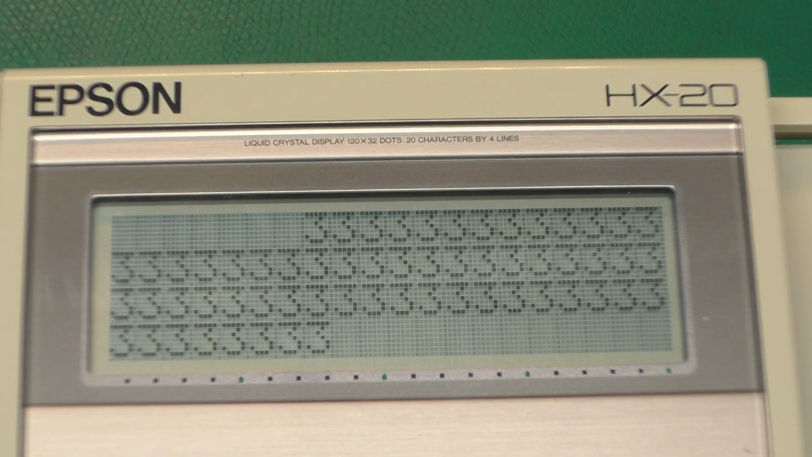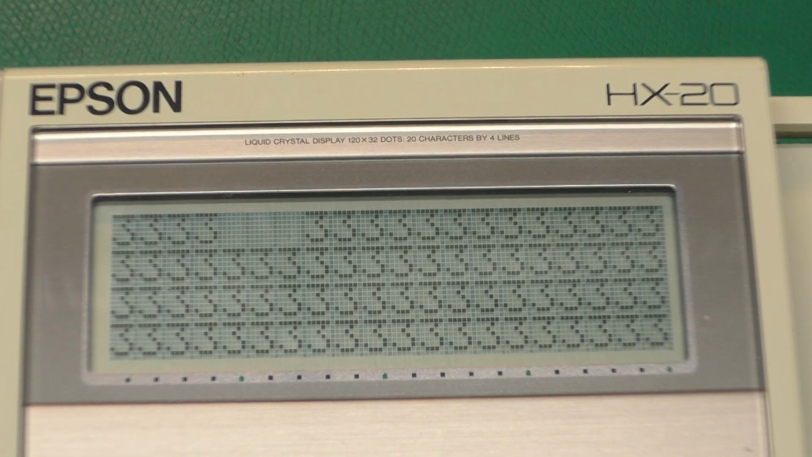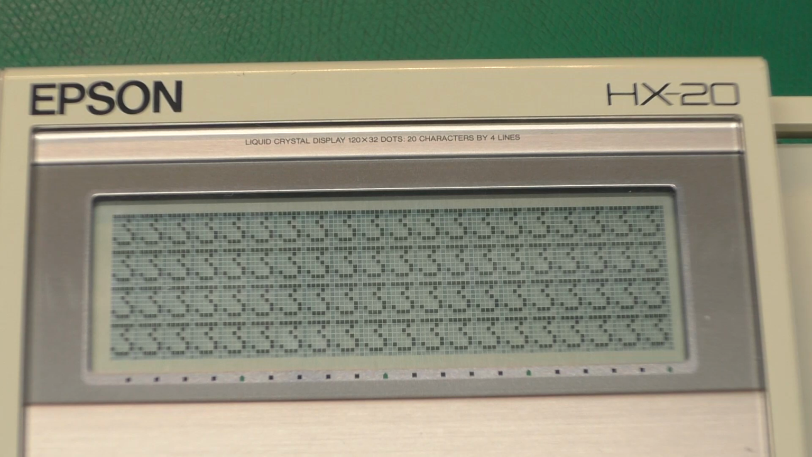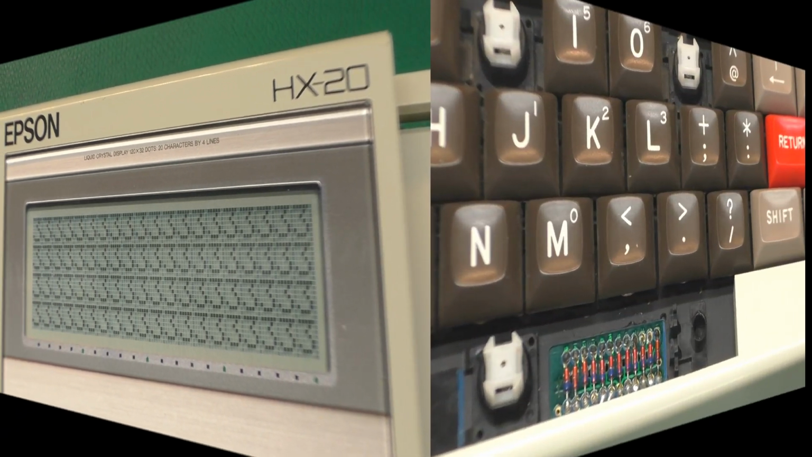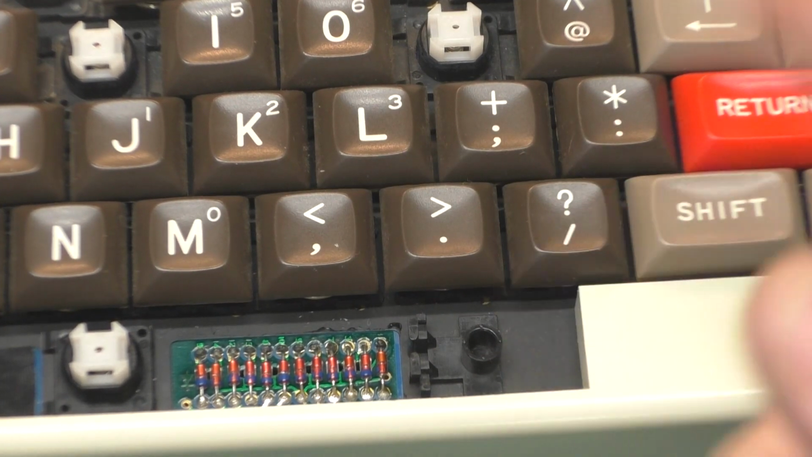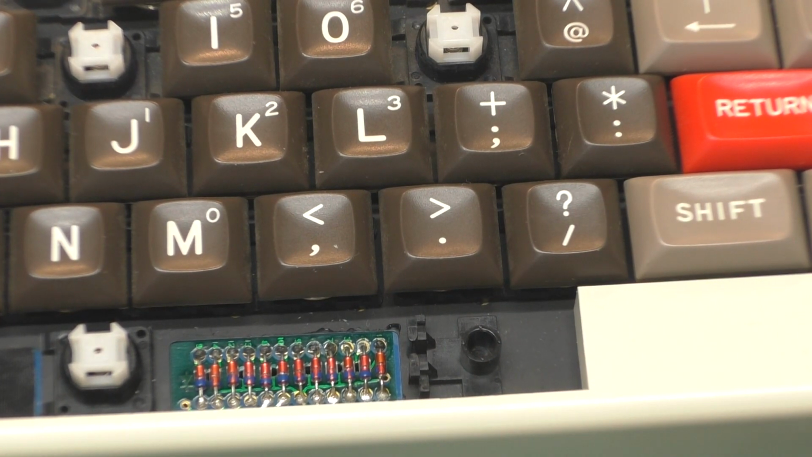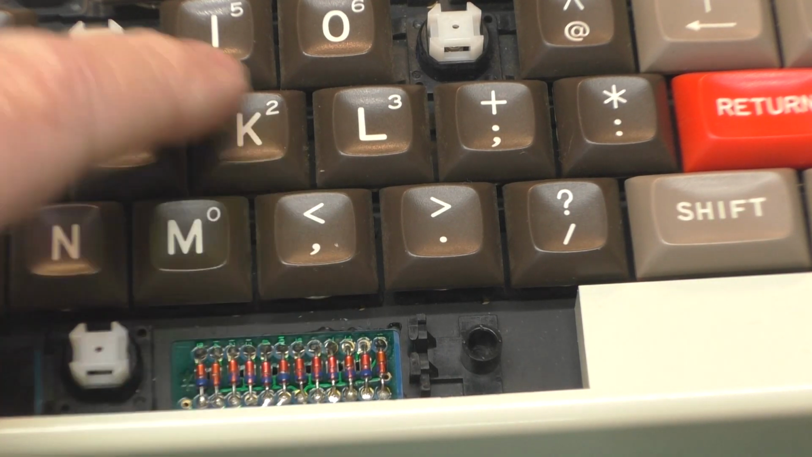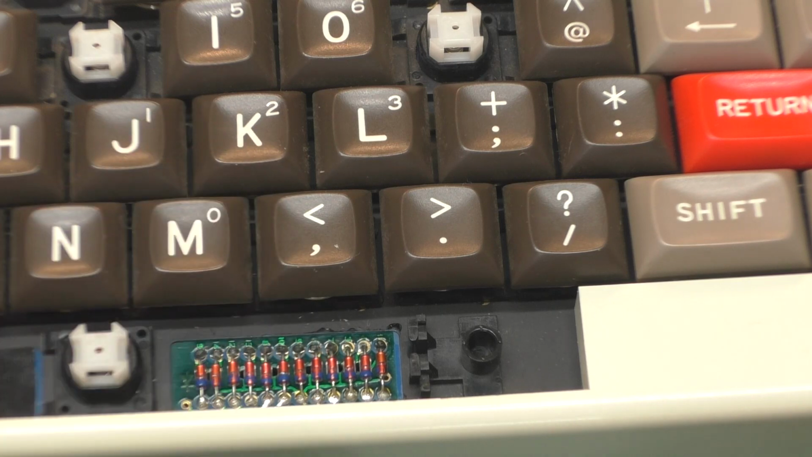Very, very curious. I got out my other HX-20 and swapped keyboards between the two, and the problem followed the keyboard, so it's actually a problem in the keyboard matrix itself. It's not a fancy keyboard with serial interface and digital electronics. It's just a bunch of keys and some diodes. In investigating the keyboard and ohming certain things out, I noticed that one of the lines from the ribbon cable to the keyboard is kind of high resistance.